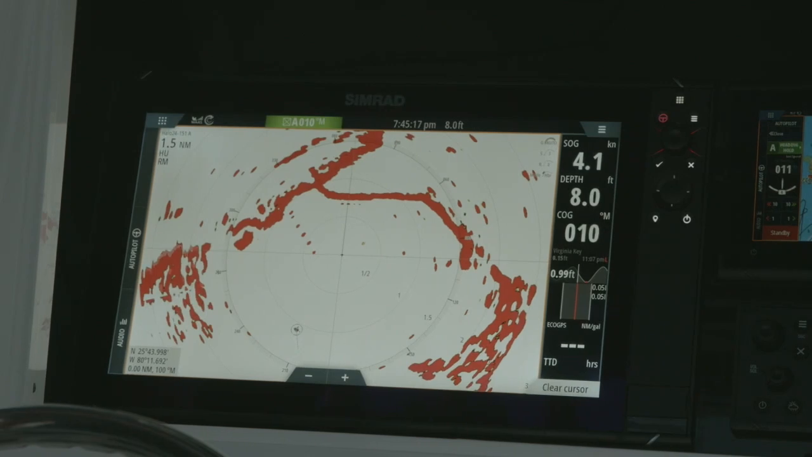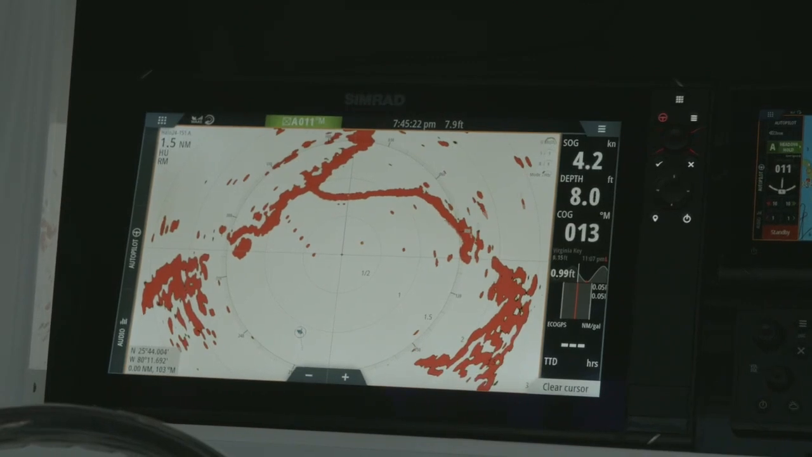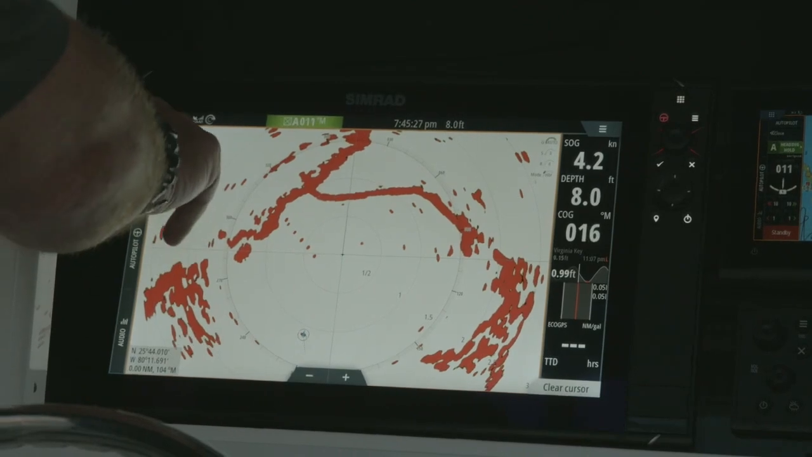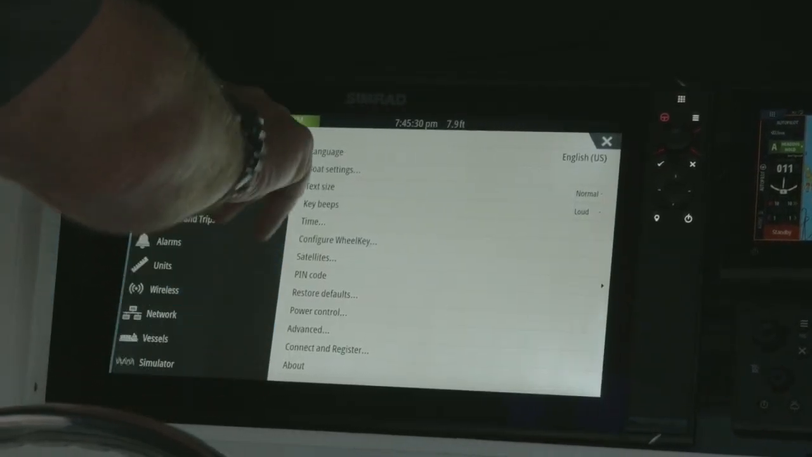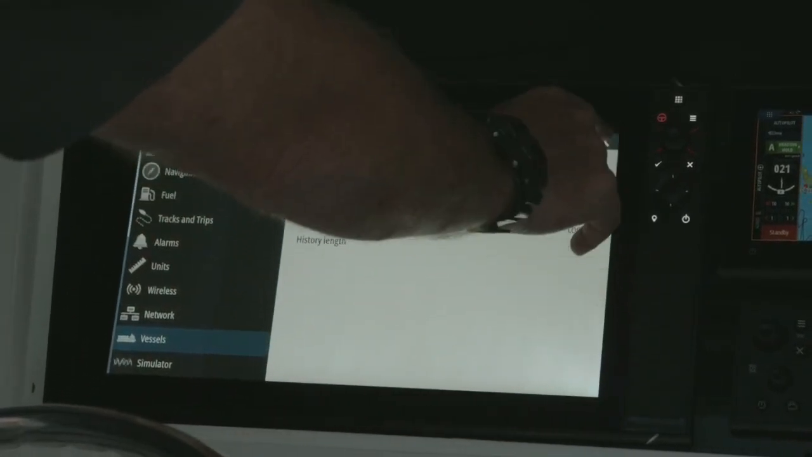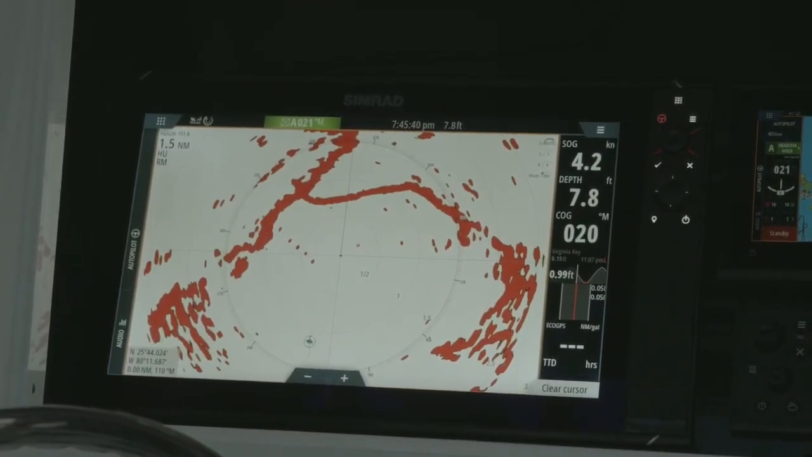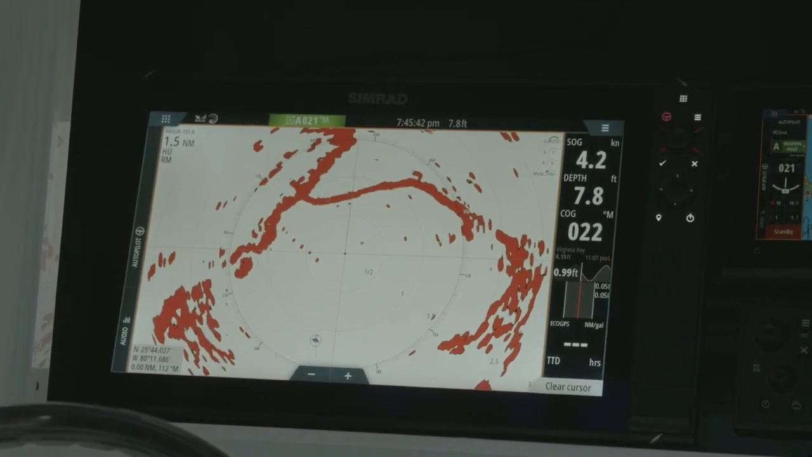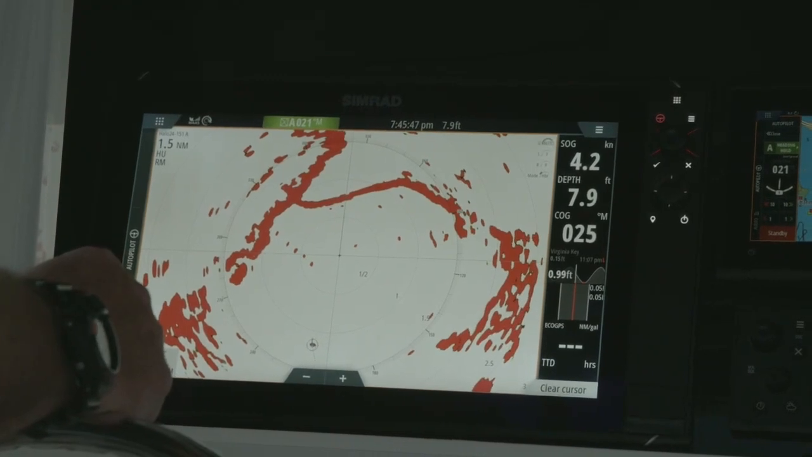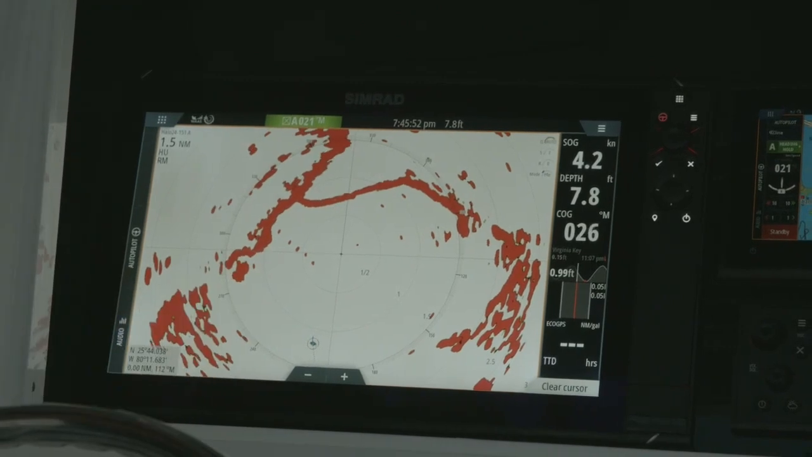And give it a few more seconds. It looks like it's trying to set my, let me make sure I did turn that on. History length, yes, so history length is there. So we're just waiting for it to, there, it looks like we're starting to acquire our history length now. So you can see behind the vessel.